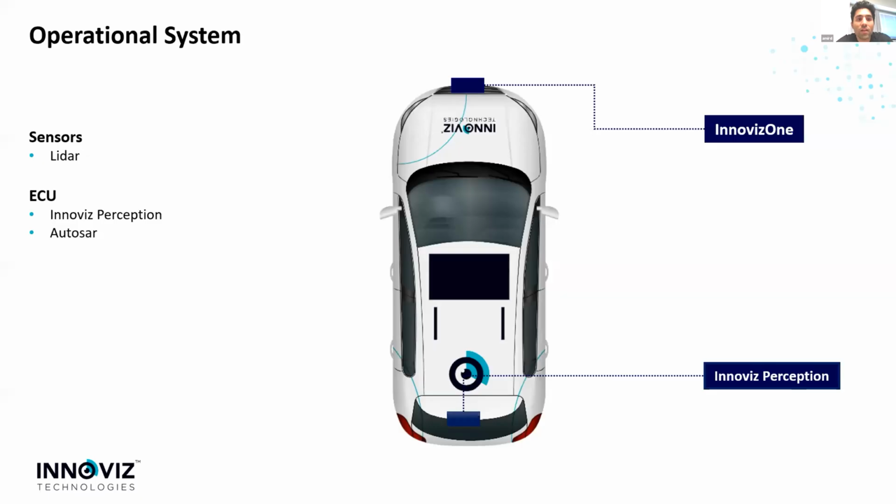I think it makes sense to start off with the description of Innoviz operational system. Innoviz LiDAR, the InnovizOne, is mounted at the front of the vehicle. And like every LiDAR, it outputs a point cloud. Then the point cloud is processed in the Innoviz ECU, which is responsible for the perception and the connectivity with the car over the AutoSAR domain.